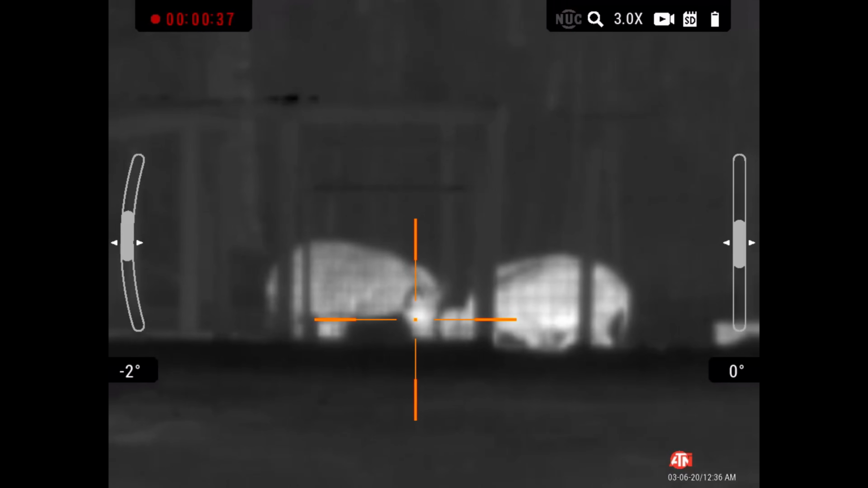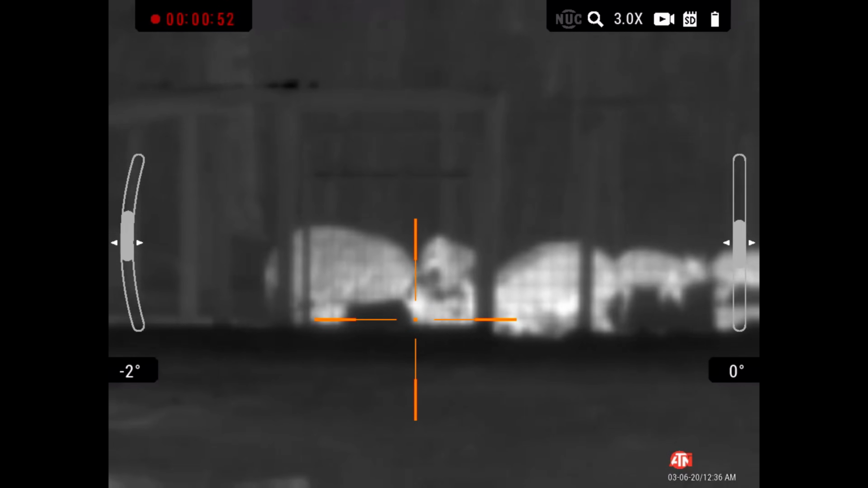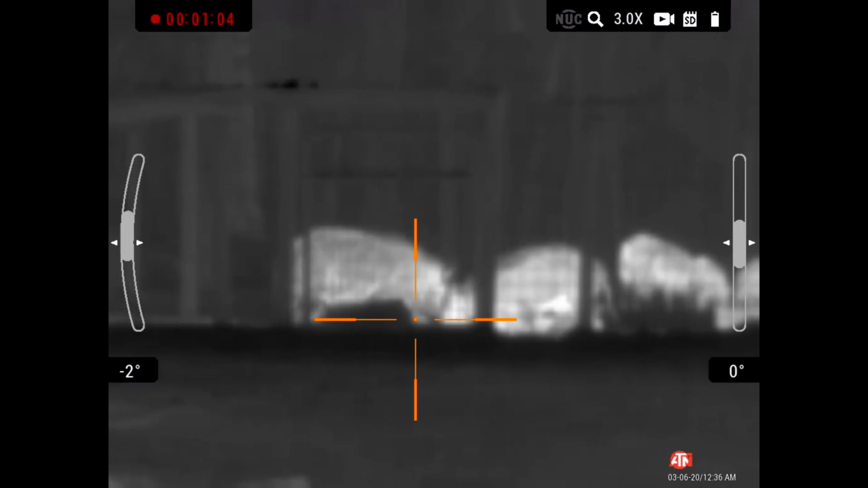All right, what I'm showing you here is the ThorLTV 3-9 thermal in the daytime. This is ATN's very much entry-level thermal. It's done well for me. I've shot a lot of hogs with it. I like it. It is obviously not ATN's best thermal, or one of the top thermals on the market, but for the entry-level price, it's really gotten the job done. Here you can see some video of what these hogs look like at about 50 yards in the day.